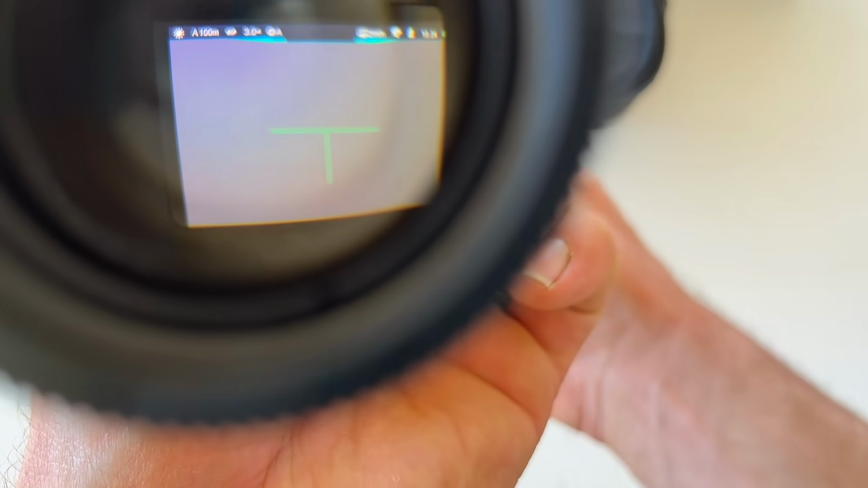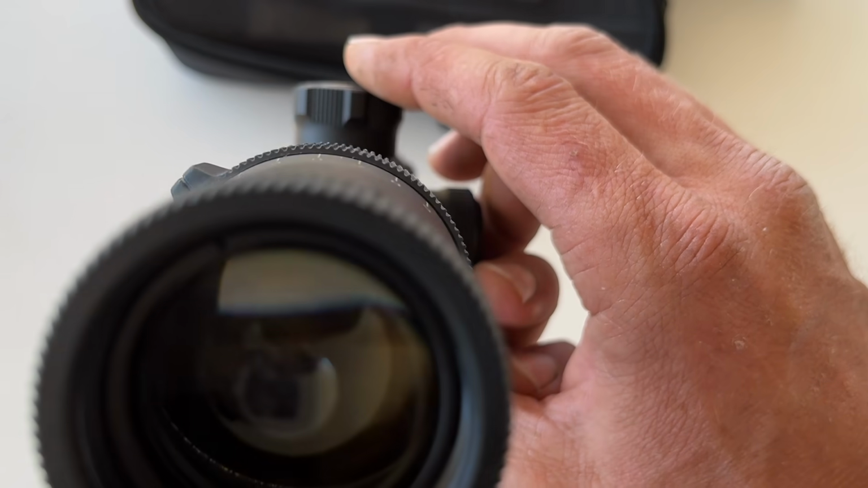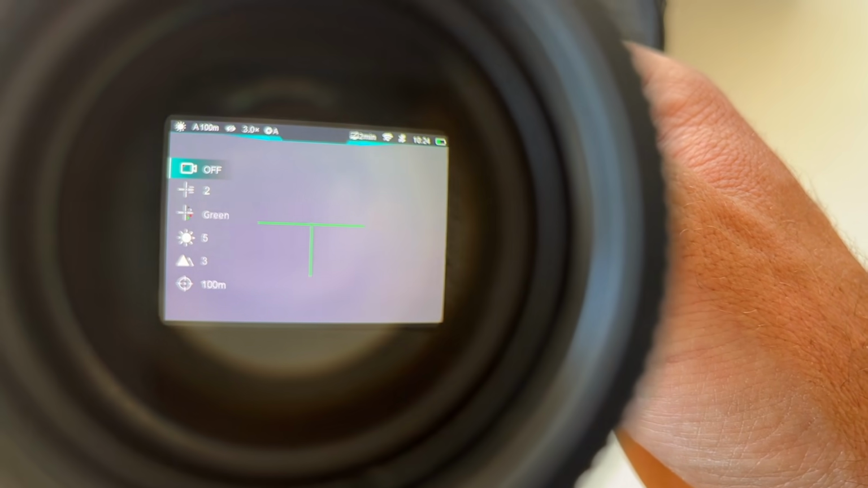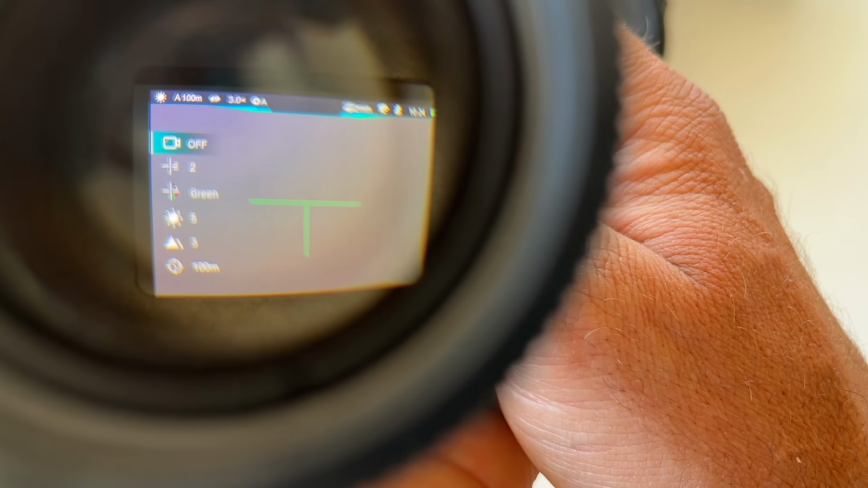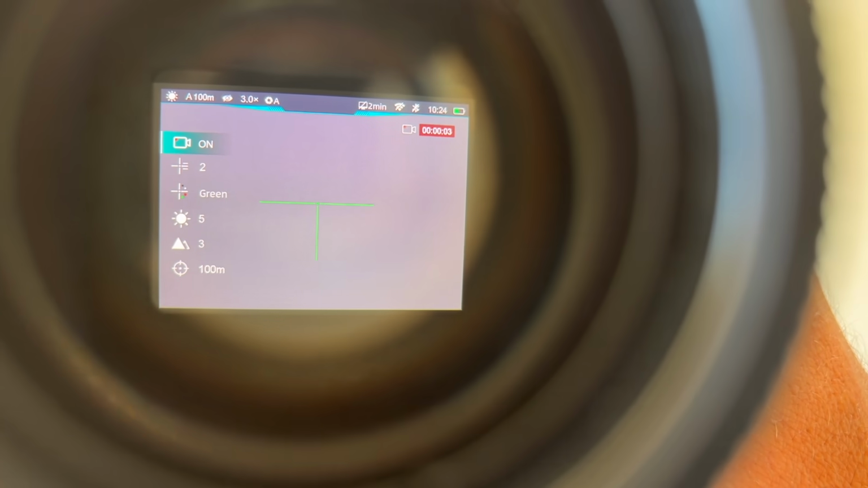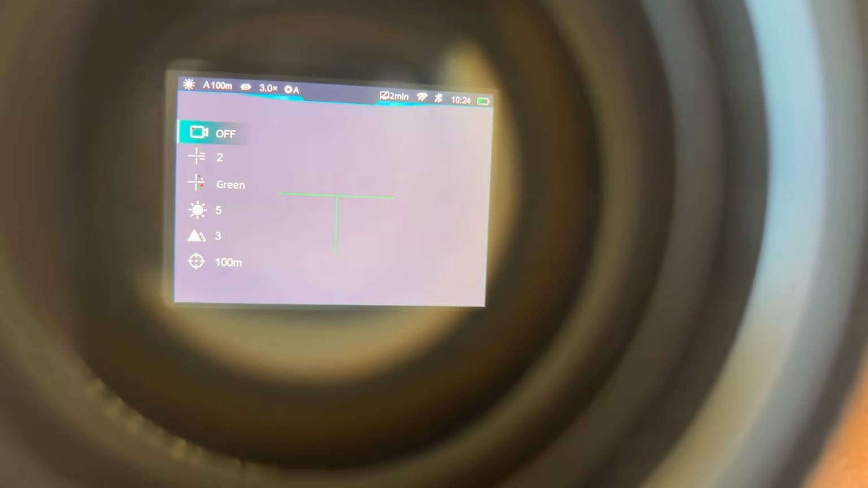Then we can use this top button or scroll wheel here. You can press it once and that brings up the options, so that's how you can start your recording. You press it once, and if it's selected on record, you press and it starts recording like that. Or you can press it again and it stops. So that's not too bad.